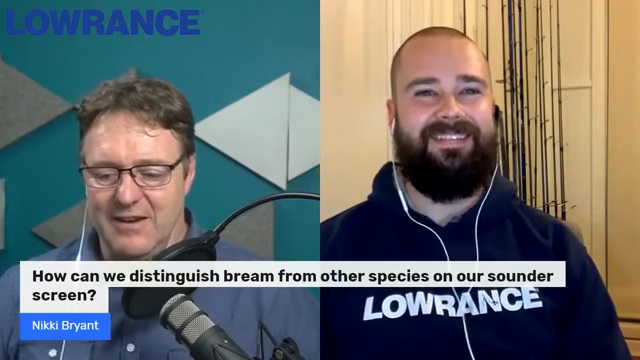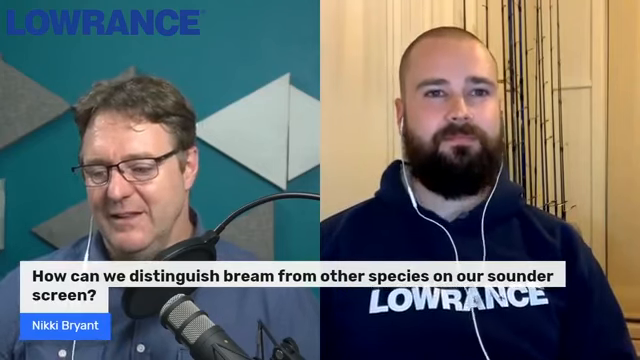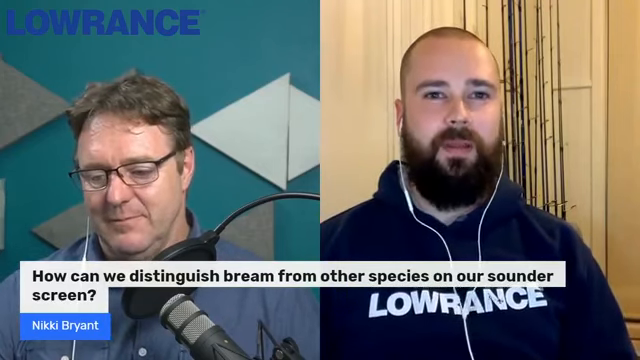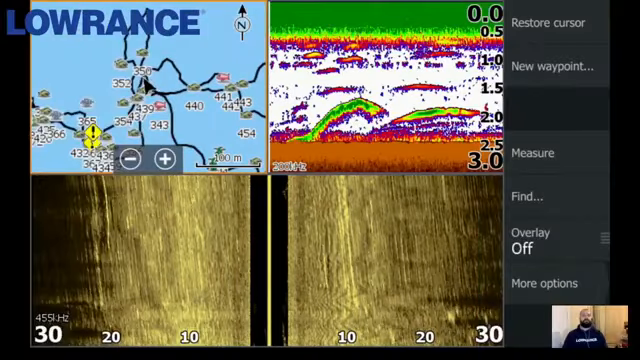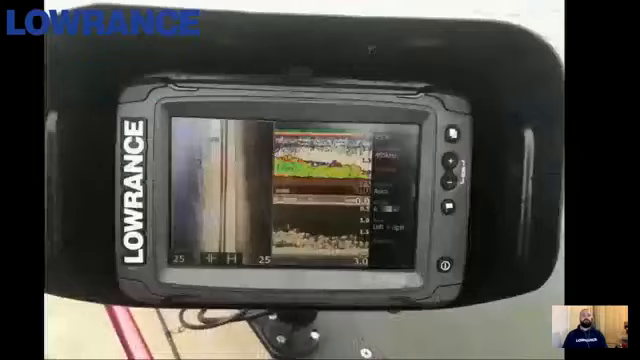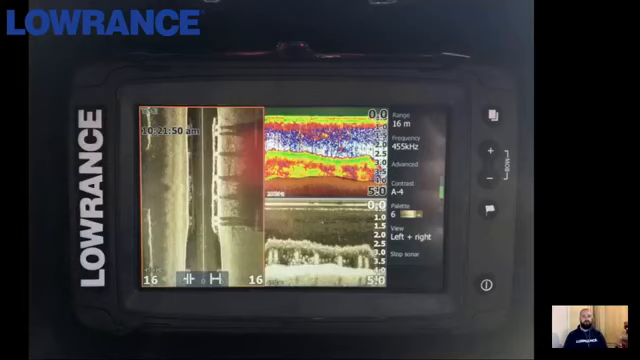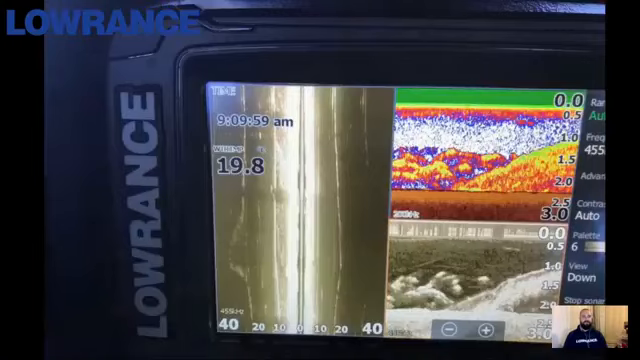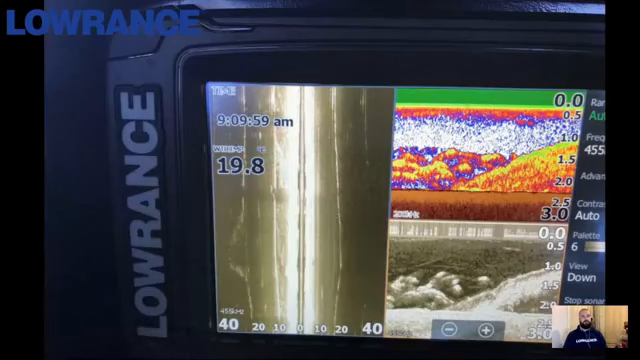So Nikki's asking, can we distinguish Brim from other species on our sounder screen? So let's bring up a couple that we had lined up. And by the way, guys, for anyone who's looking at that thinking they're Mulloway, they weren't. They were just Brim. But we're just drifting very slowly over those. That's it, Greg. Yep, one back, please. One more. Perfect. Thank you.